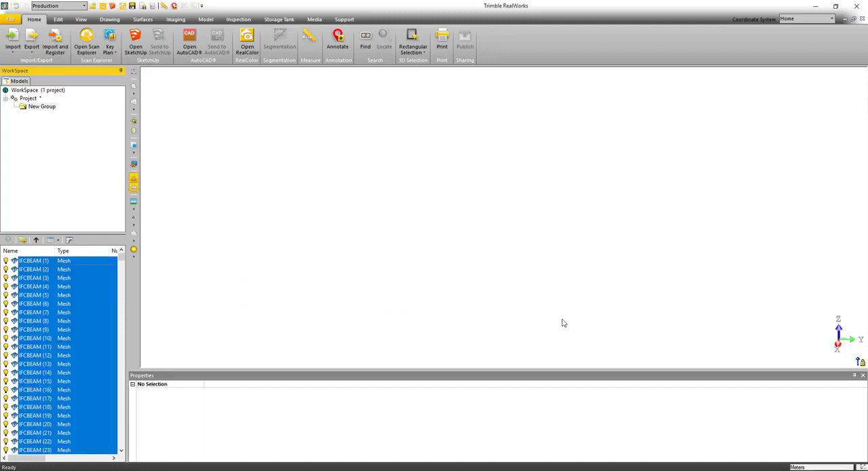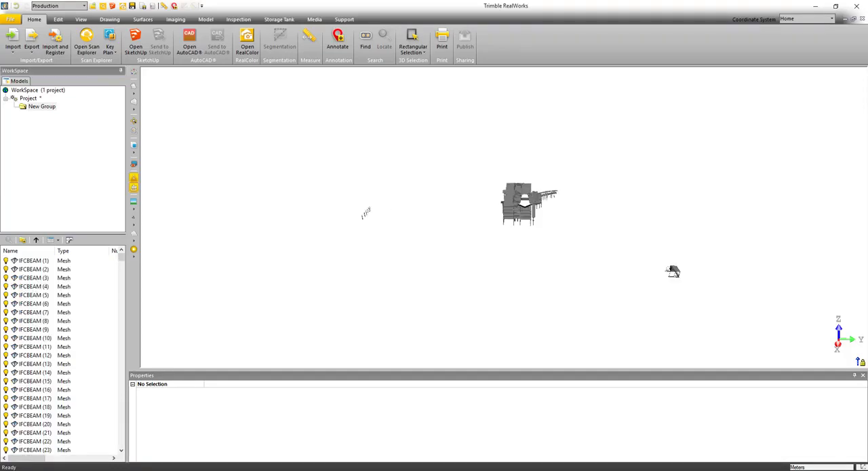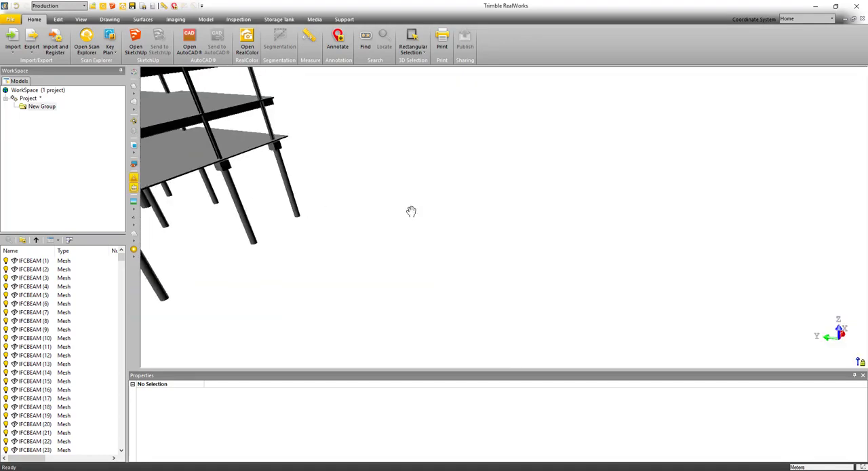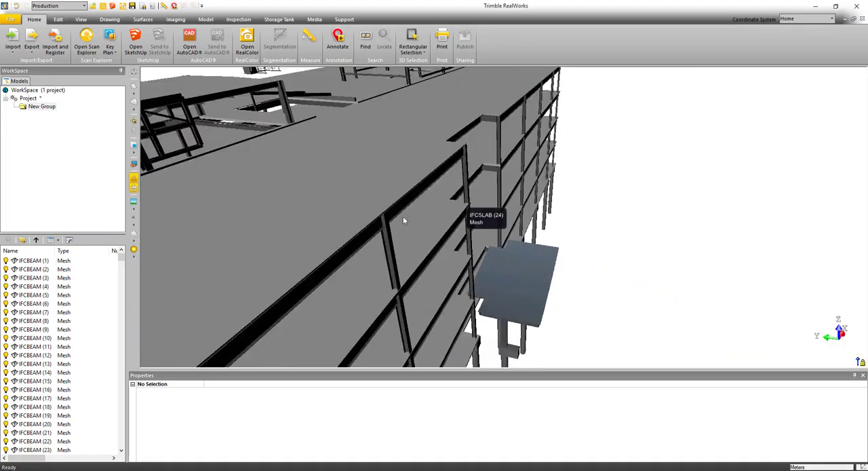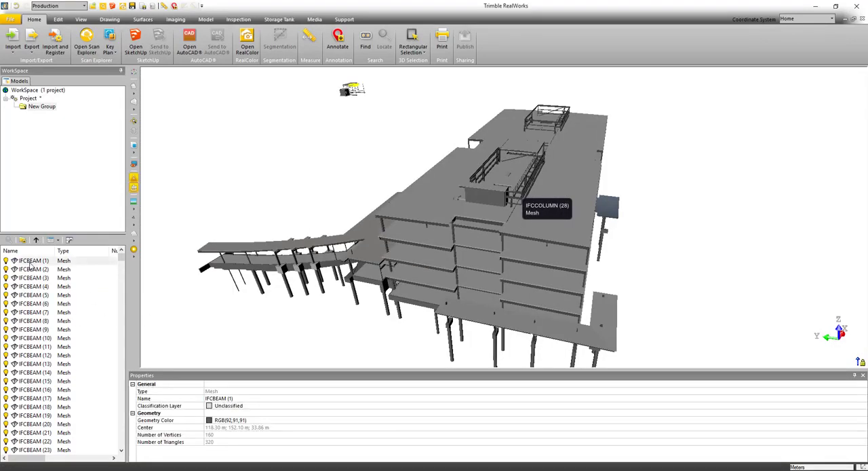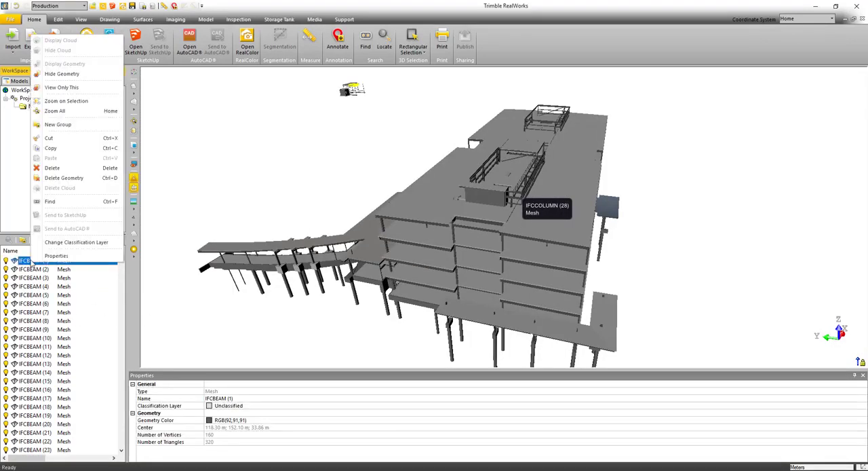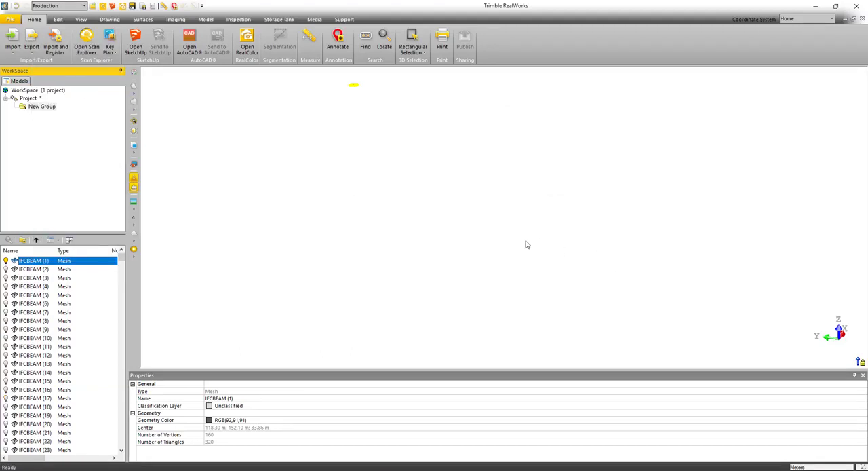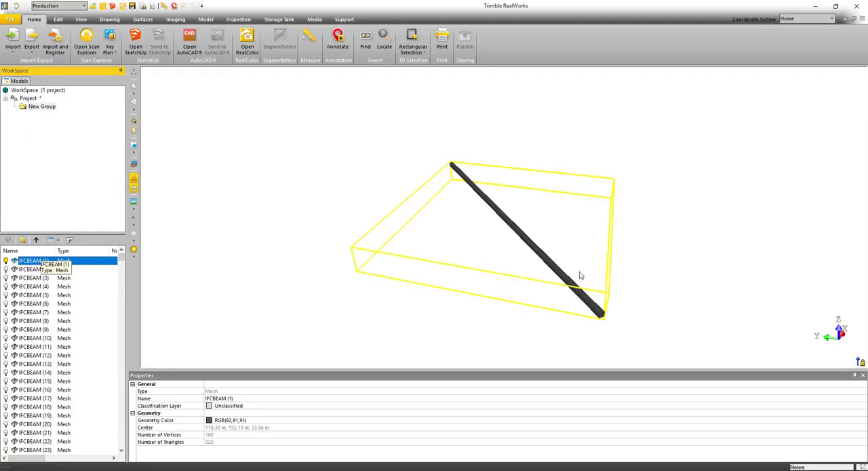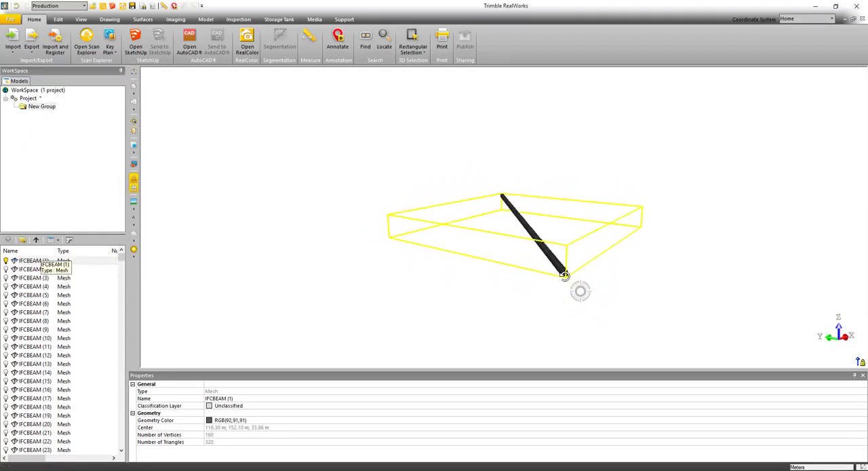And we can't see them, so I'm going to double tap on the screen to zoom extents, and there is our project. So that looks pretty good, and as is always the case, I can go and select an individual object, right click on it, and choose view only this to see that individual object. Now I can't see it as far away. I'm going to right click and choose zoom on selection, and there is my support beam.